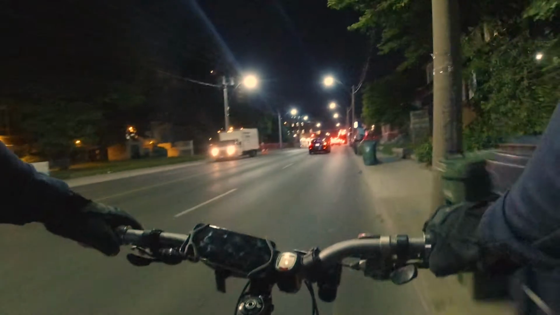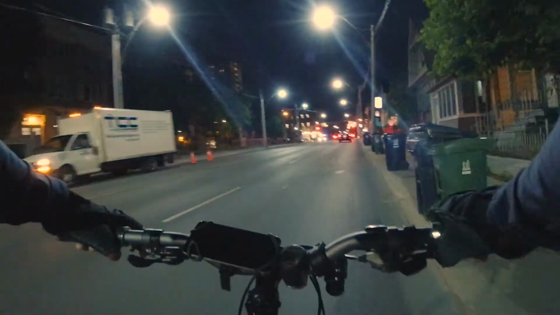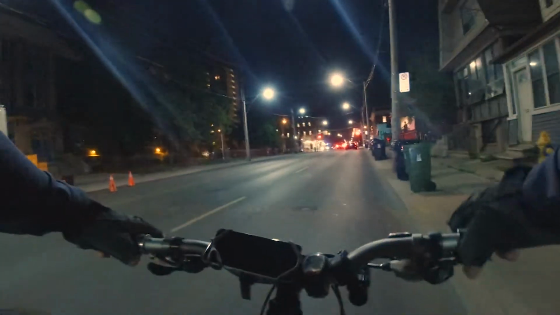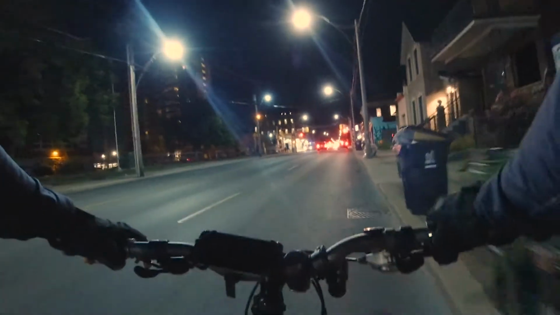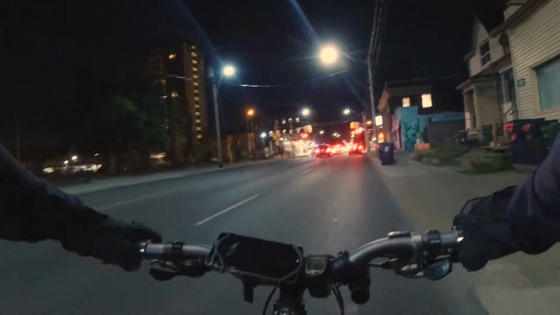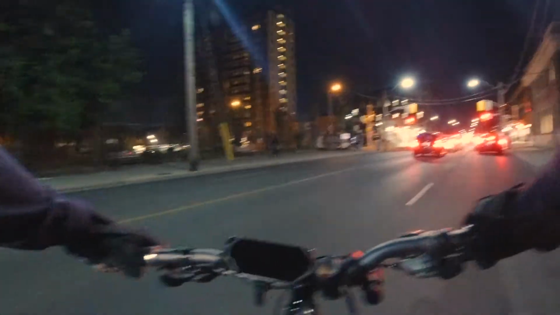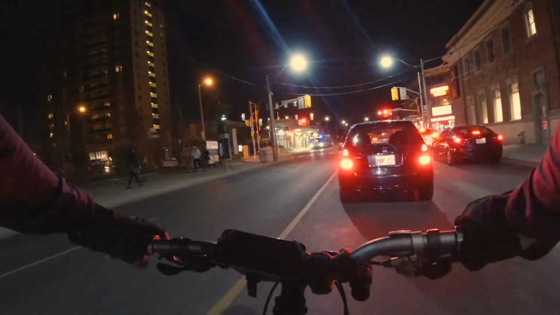So here we have Bloor Street, Bloor and Dufferin. We started in Yorkville and came down Yonge Street to College, Dufferin, chased some streetcars, and now we are heading to Bloor Street. Whew, I end up on the uphill again. I'll end right here.